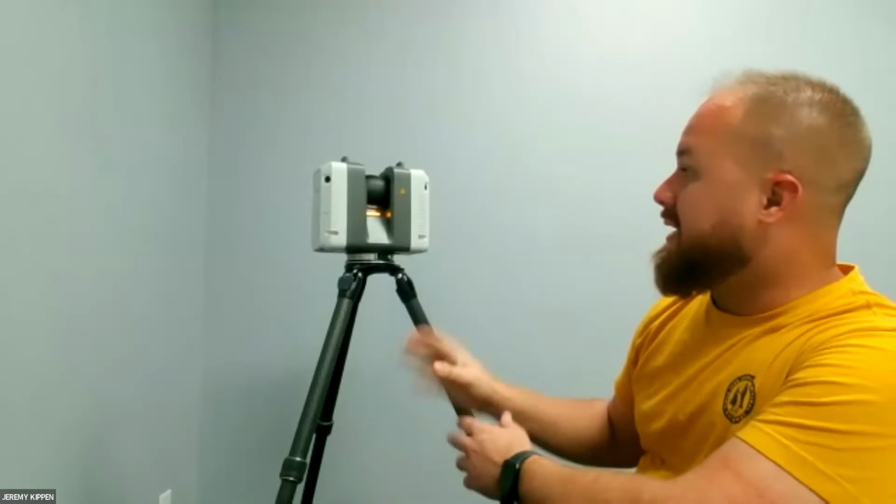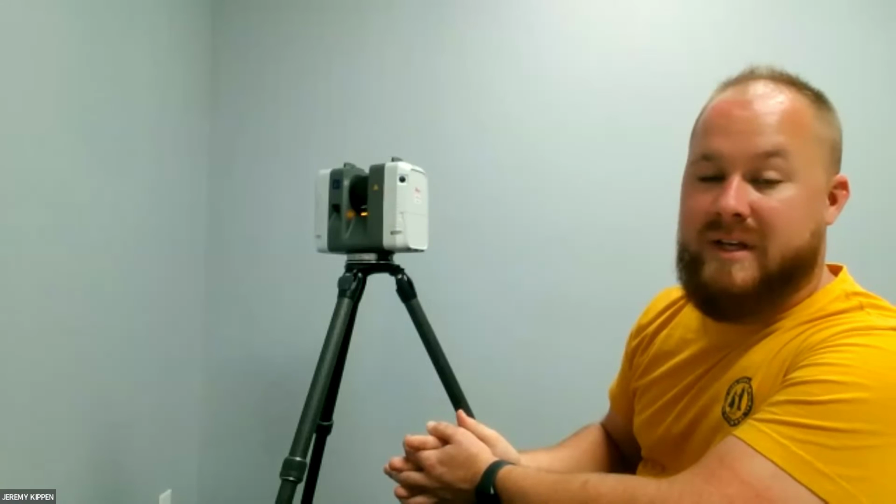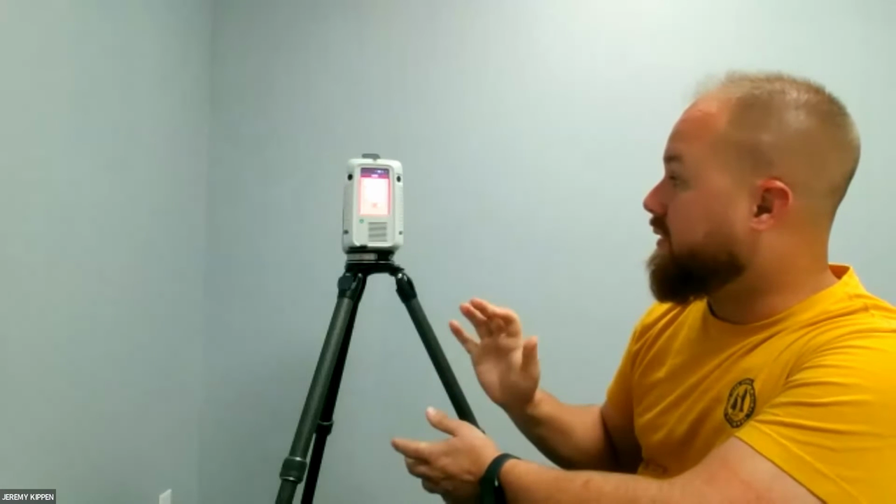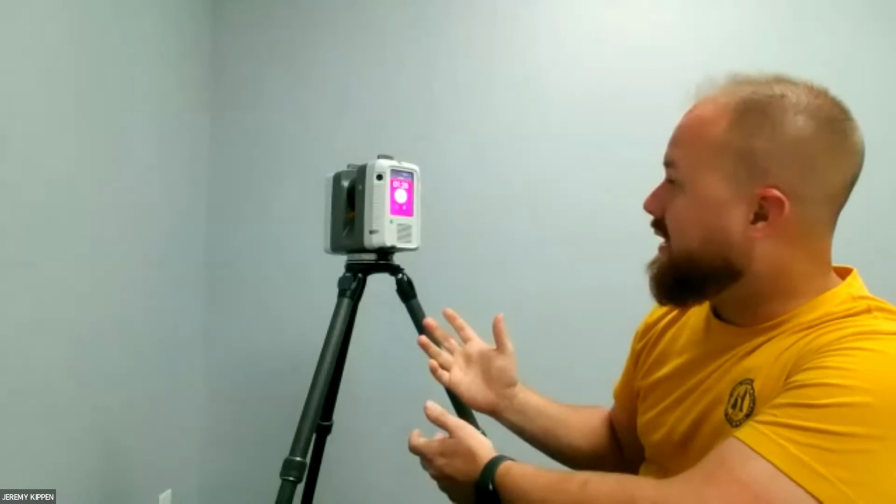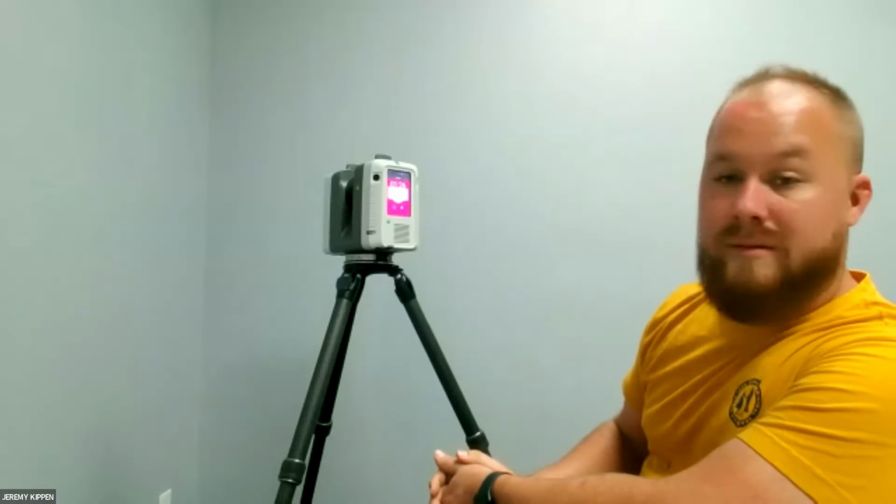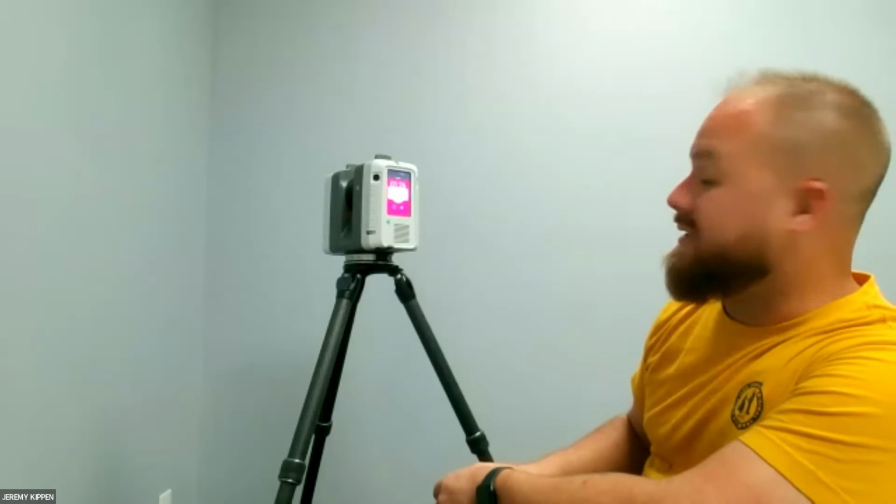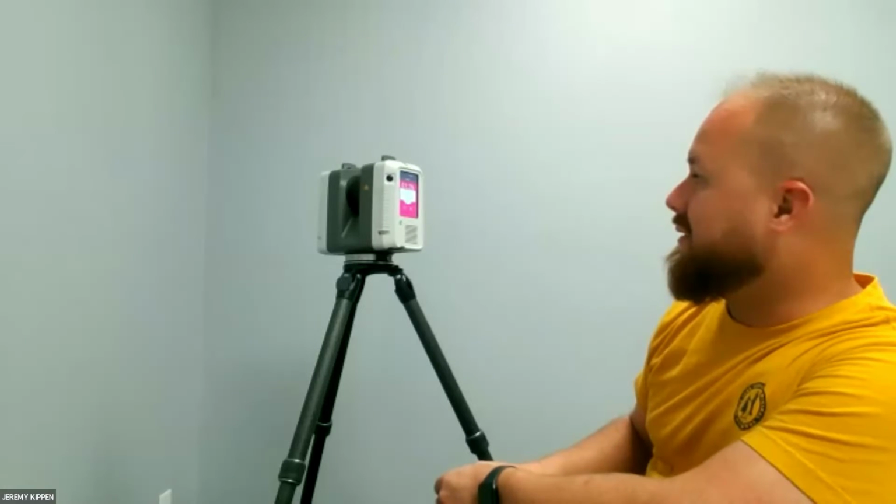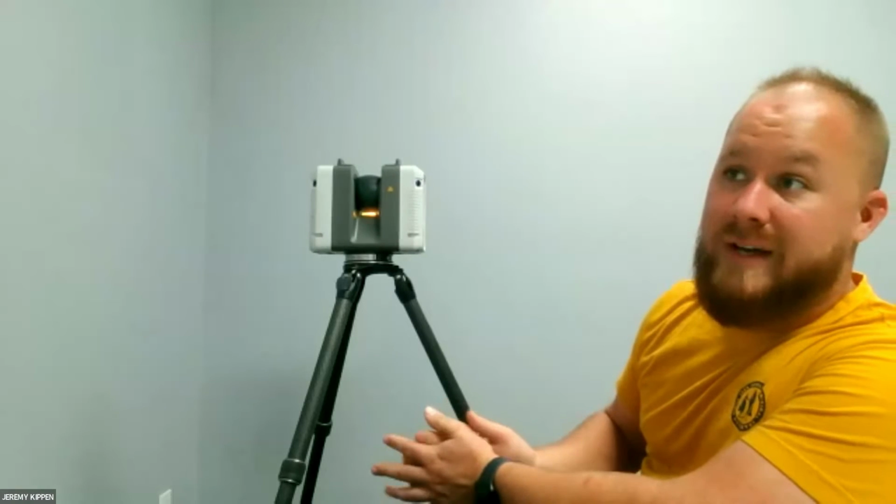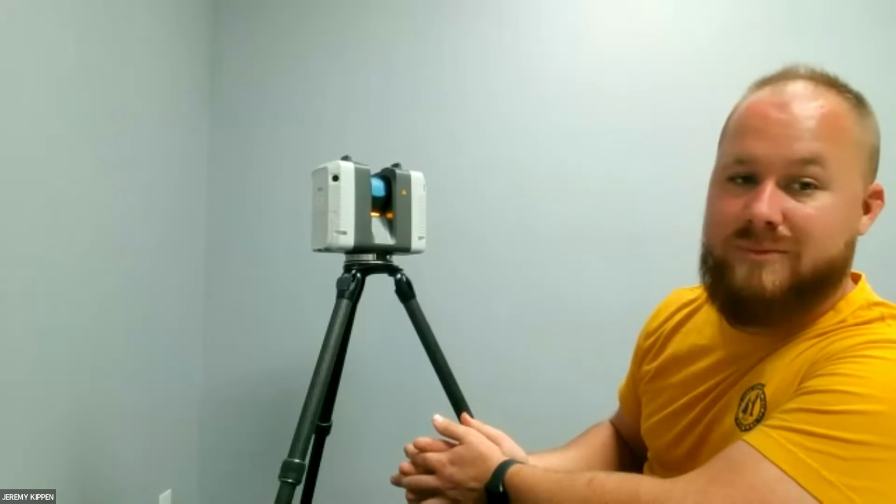So what's happening is it's going around, checking the environment, analyzing everything before it actually starts its scan. And it's going to rotate a full 360 degrees. And now it is going to start scanning. I did bump the leg and it said there was an external force detected, but it is now clearing out. And if any of you guys can hear that whirring noise, yes, that is 2 million points per second.